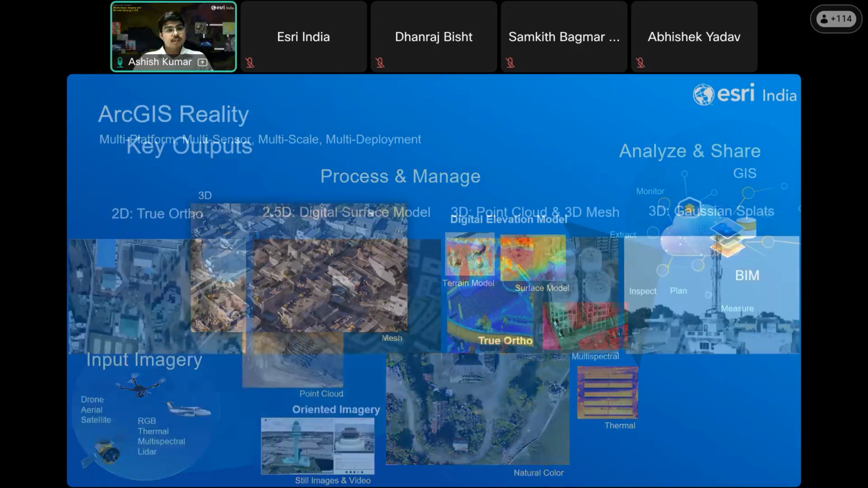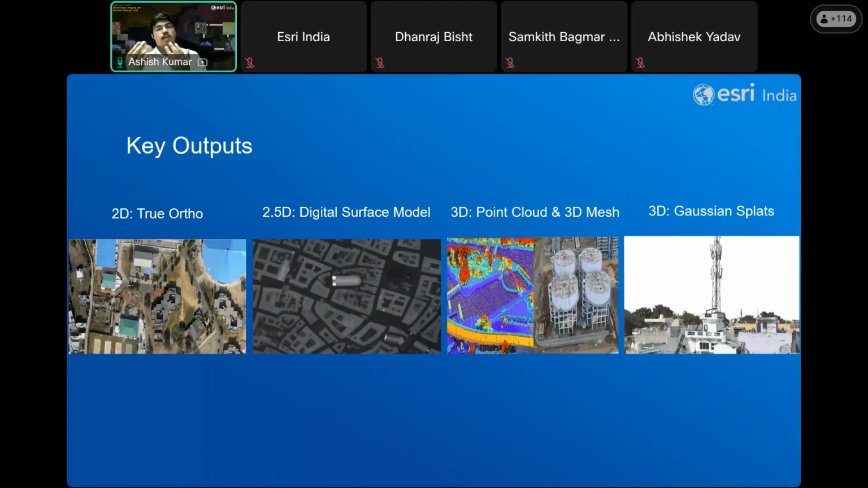To move further, now let's take a closer look at the outputs that you can get from ArcGIS Reality. First, there are true orthos, which provide a pixel-accurate image layer. This means each pixel in the image is spatially consistent with mapping data and elevation. And true orthos are also consistent between multiple flights. You can use them to perform precise measurement and apply change detection and deep learning algorithms.